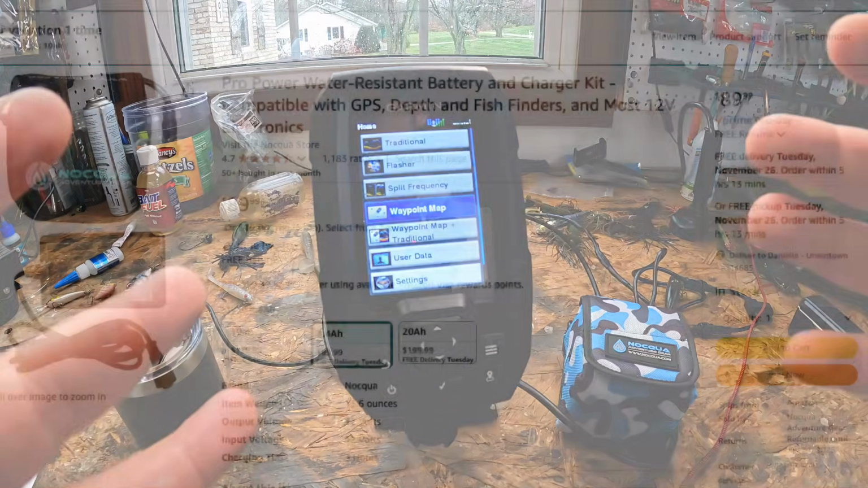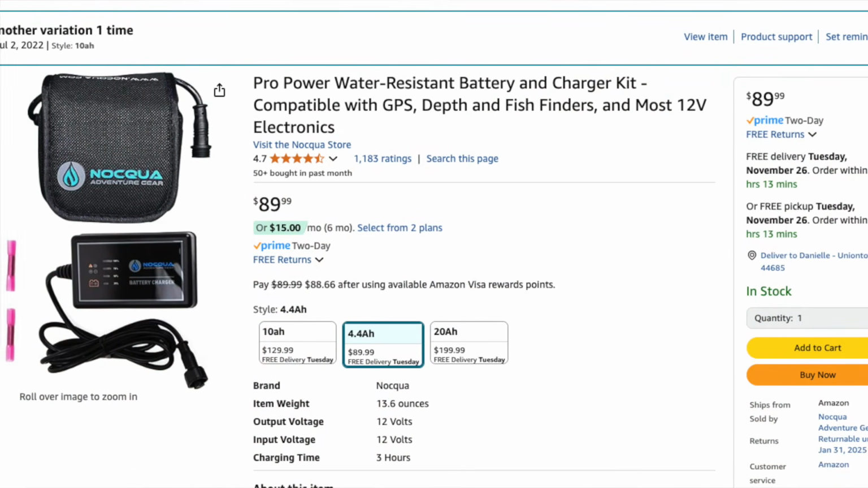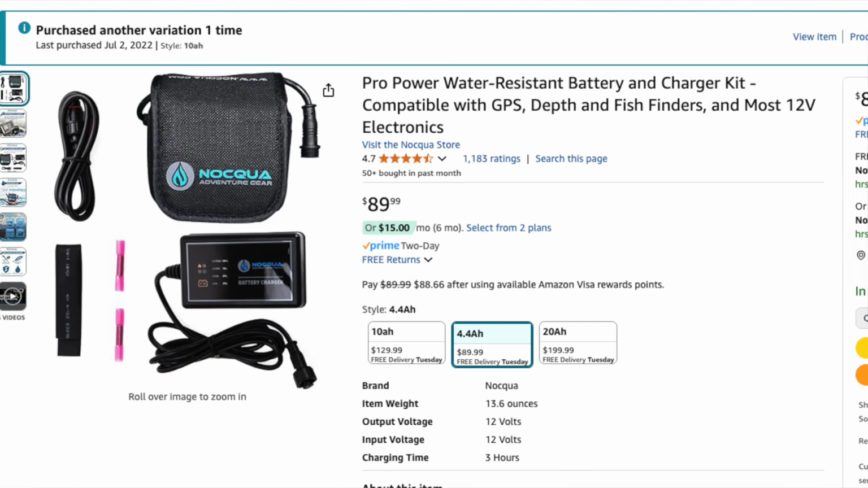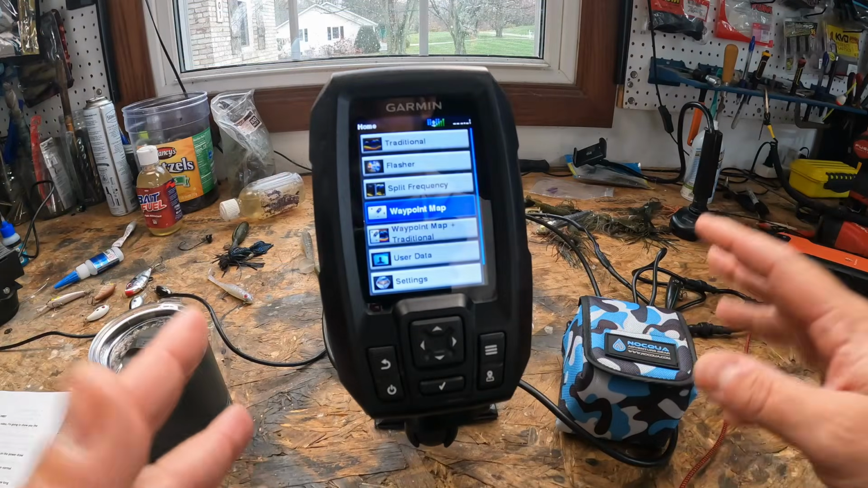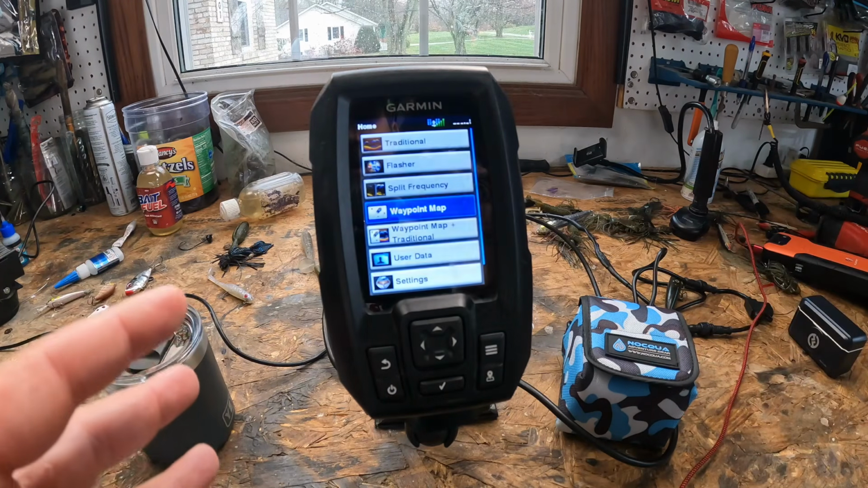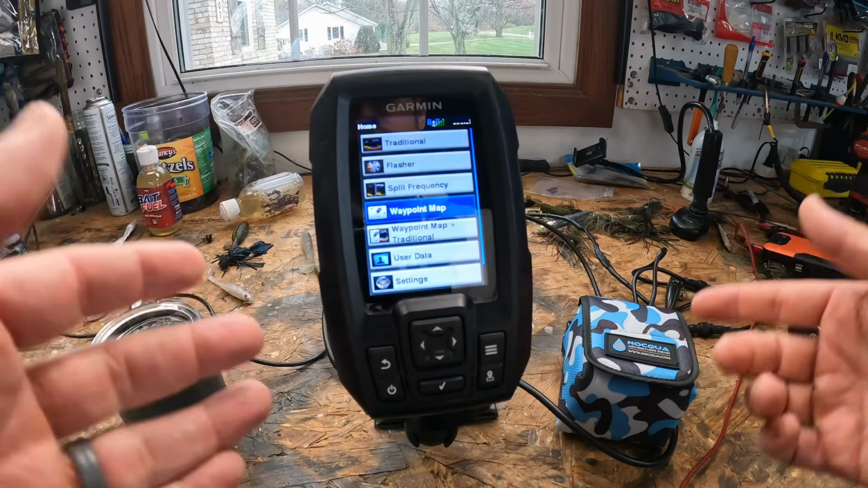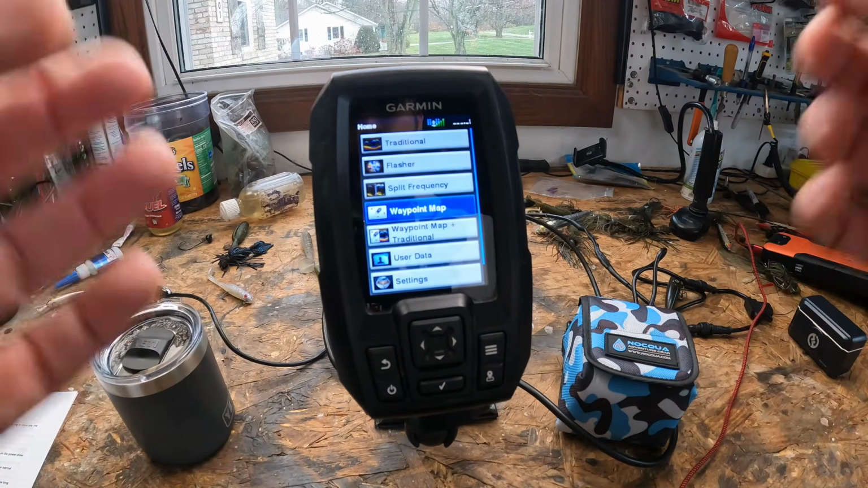You can use a 4.4 amp hour battery and run it for about 19.1 hours. And they make all kinds of different batteries, they make a 10 amp hour battery. So plenty of options here when it comes to juice, but that's how you're going to estimate how long this is going to last, staying out on the water. You don't want to be out on a multi-day trip and have this thing go out.